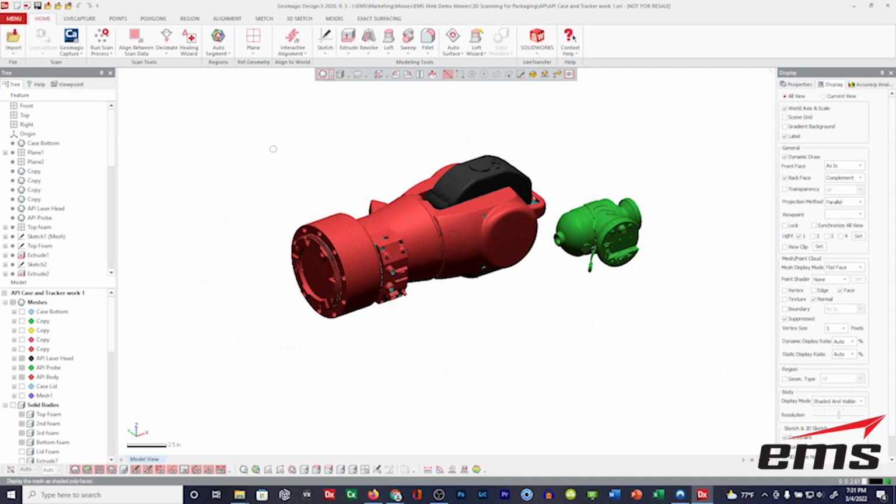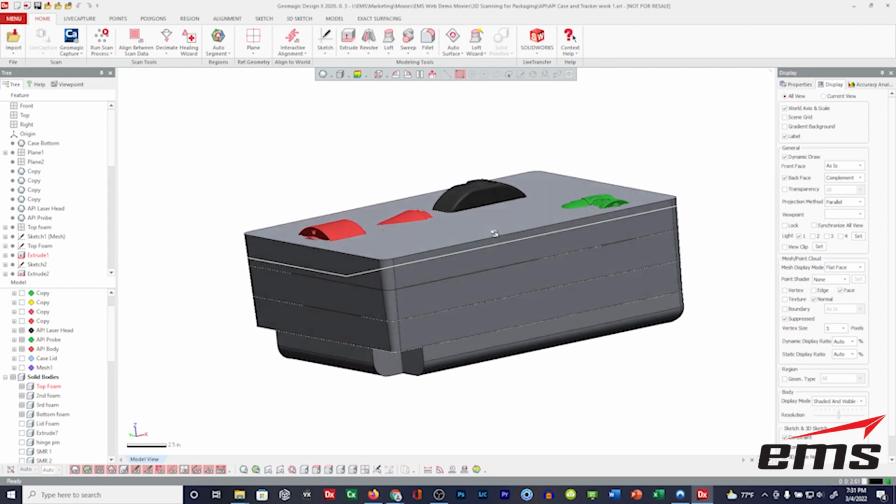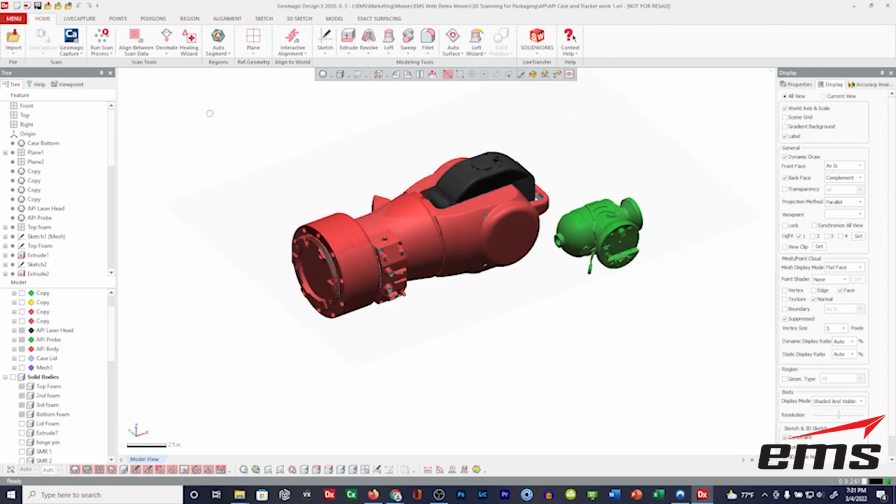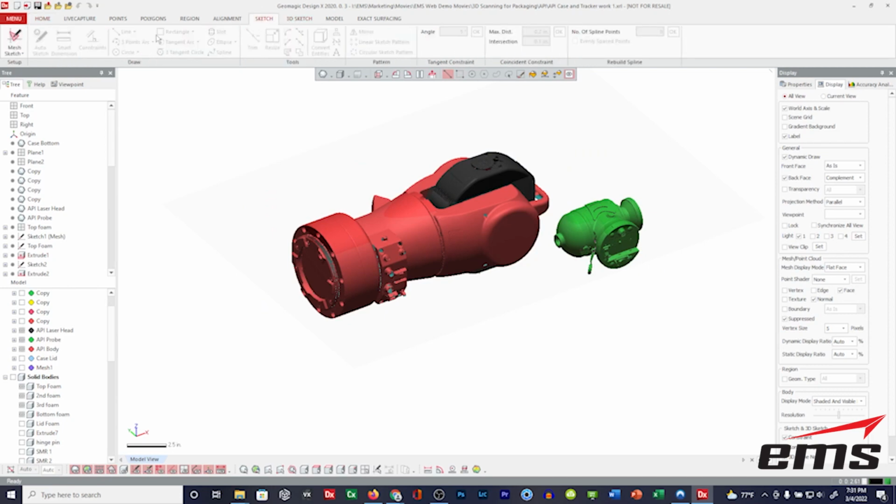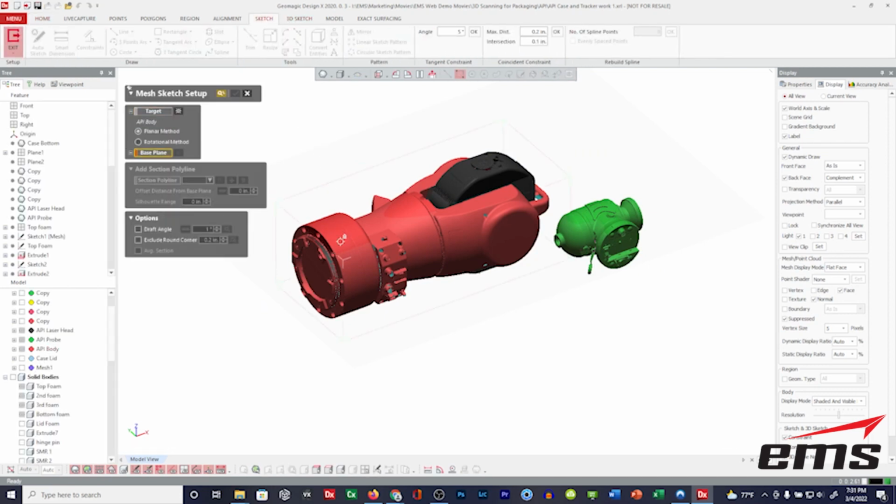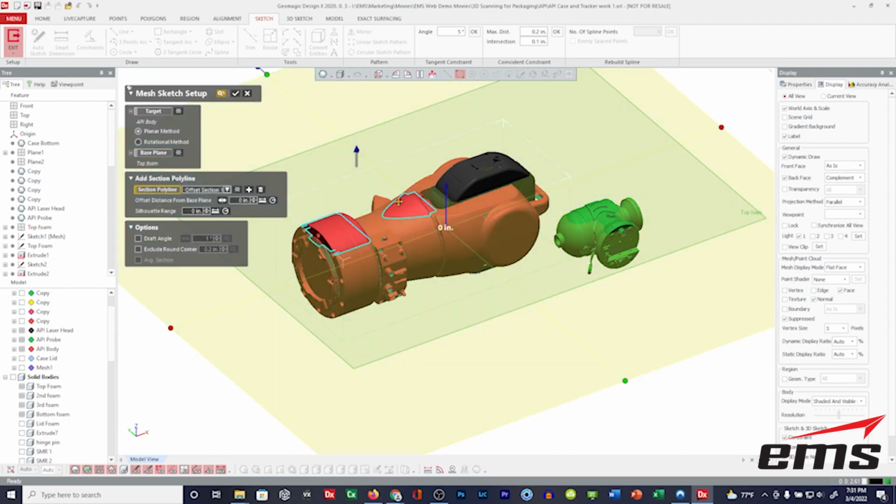And to do that, let's turn on, we've got a plane created right at the top of the foam. Okay, so if we turn back on the foam for a minute, you'll see that plane's right there at the top, okay? And we're going to want to cut what we call a mesh sketch. Now, we're not going to go into a ton of detail of Design X. We have some other great tutorials, but this should be pretty straightforward.